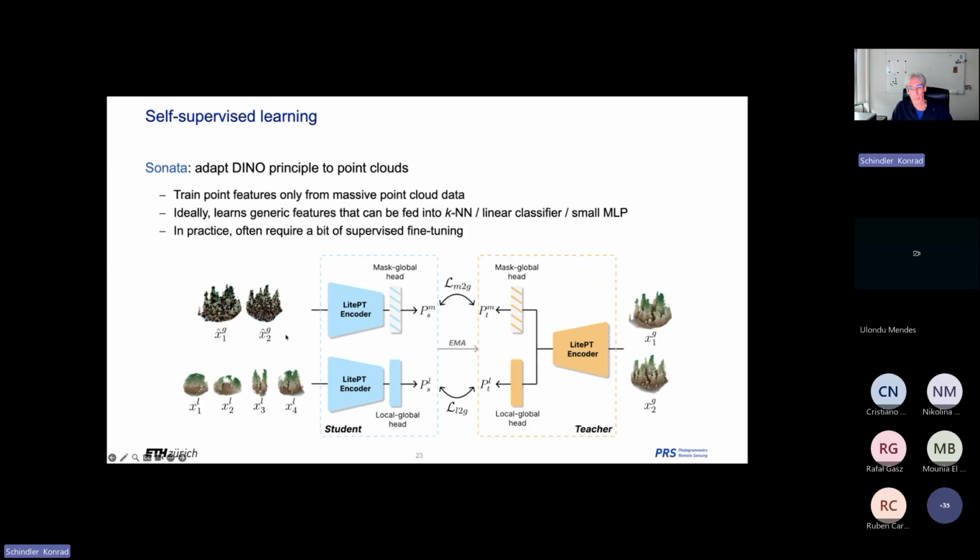This principle has been adapted to point clouds by the same people that built the Point Transformer V3 actually, and it's called Sonata. So it's essentially do Dino with point clouds. So you put an encoder in there, they used PTV3, we did the same with the Light PT, of course, and then again give it point clouds that are more global or give it more local views, and have this teacher and student build features that are good for both.